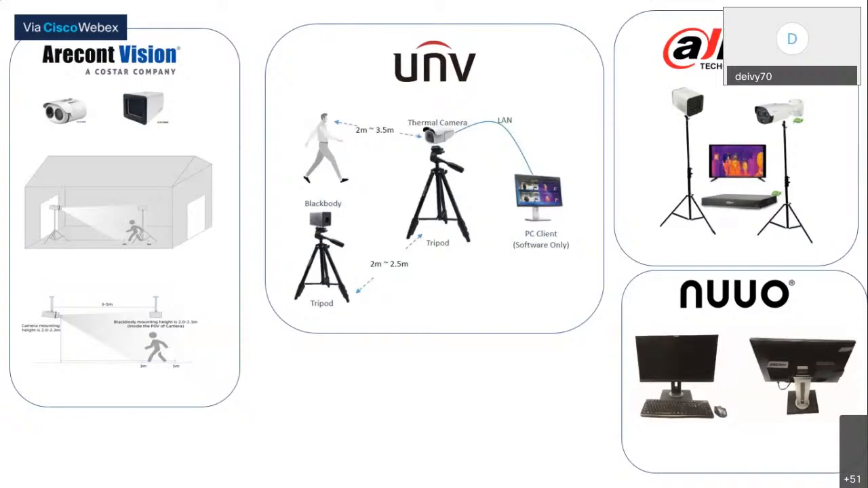These are the different setups. The Aircon one you could actually wall mount. Not only can you do the Uniview on a tripod, but you could also ceiling mount it and wall mount it. That one also is only tripod, but it also fits a standard camera wall mount. So this one can be pole mounted, and it also can be used with the back box. So it behaves basically like a standard IP camera.